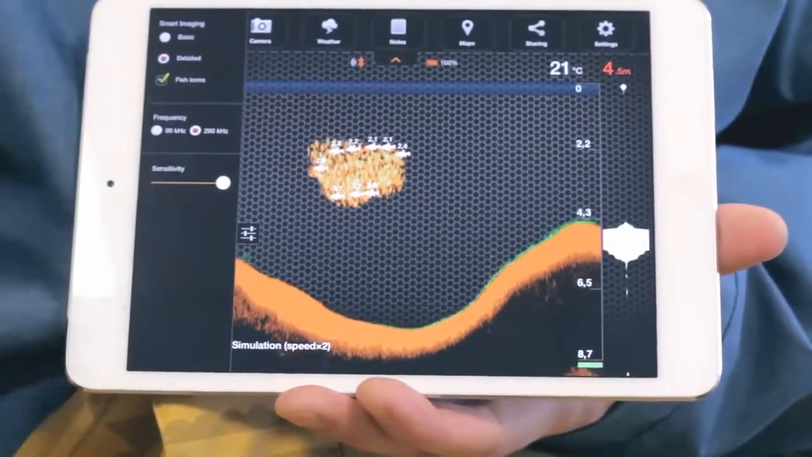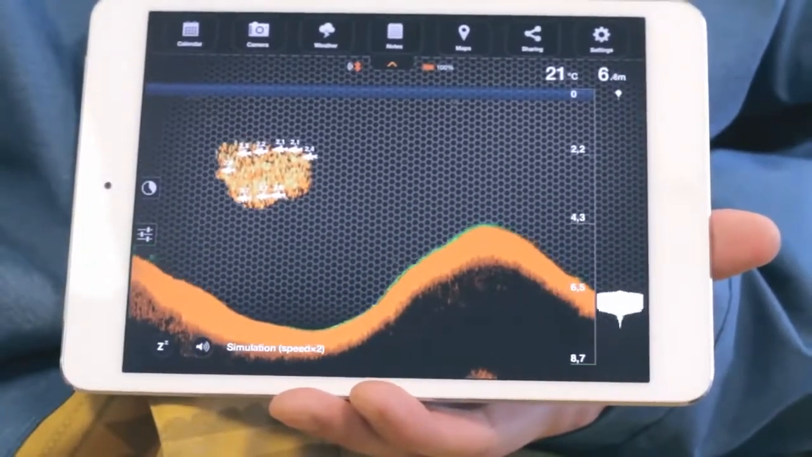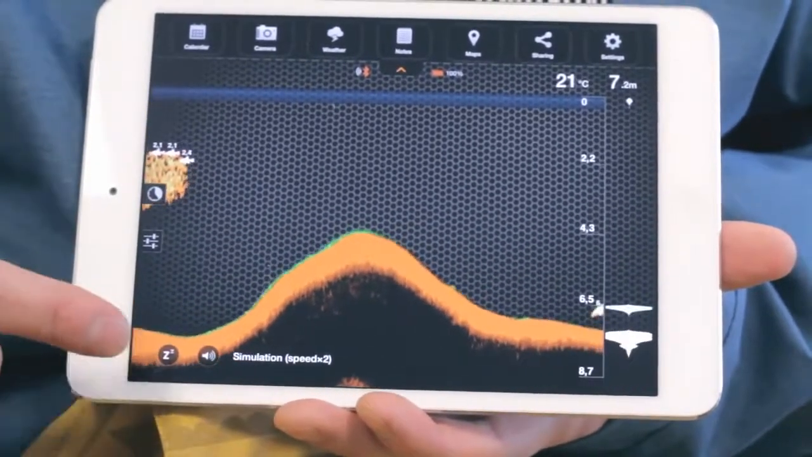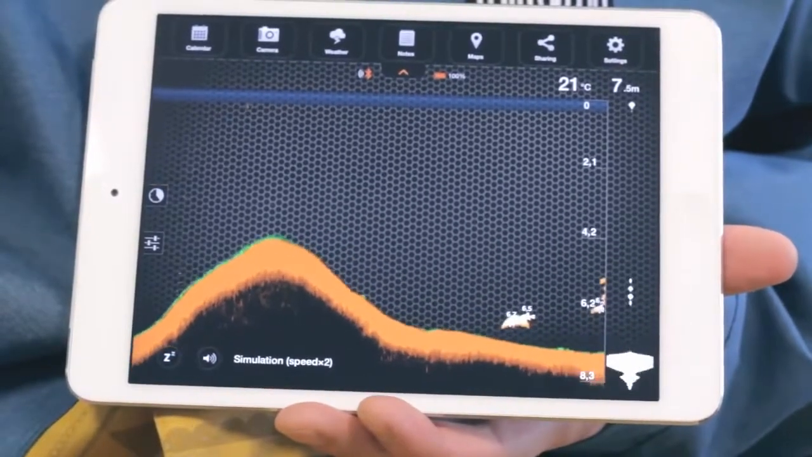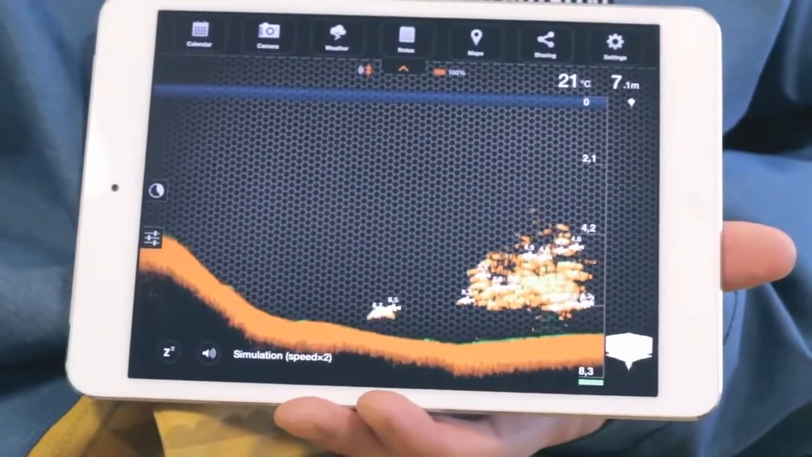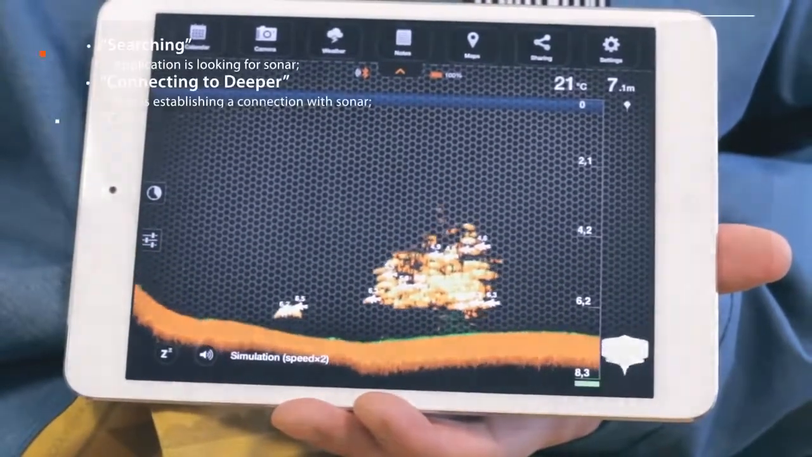On the bottom left, you can use 3 buttons. The reconnection button, only present in the Android version, is used if the Bluetooth connection was lost. The snooze button sets Deeper into sleep mode while Deeper is in the water but is not used. This helps to save battery power. And the mute button turns on or off sounds and alarms. In the Status Note field, you can see several notification messages about Deeper's status.